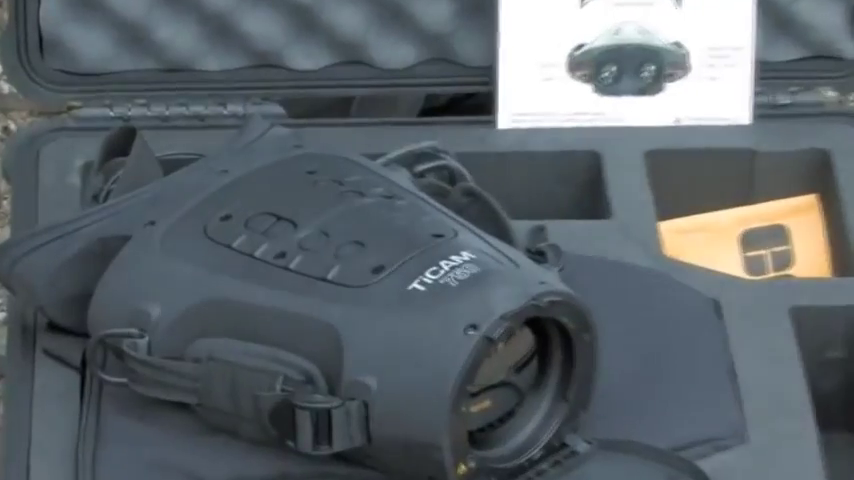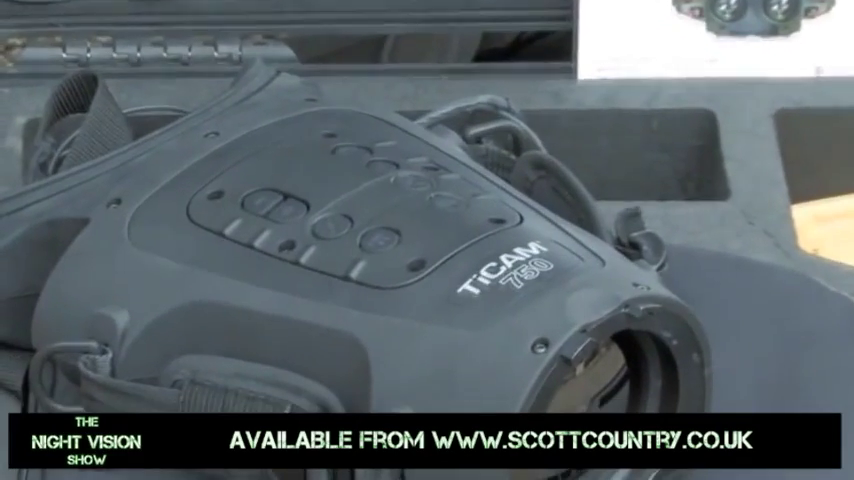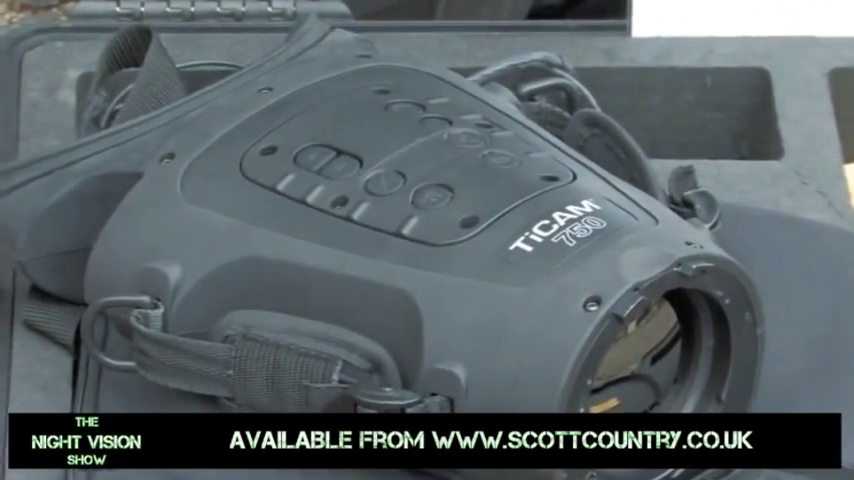Fantastic. Well, we're going to let you carry on and have a play around with that guide, and then in a few minutes we're going to let you get to grips with the TiCam 750. Right then, Ollie, you've got the TiCam 750 LR. What do you think of this bit of kit? It's on another level of detail.